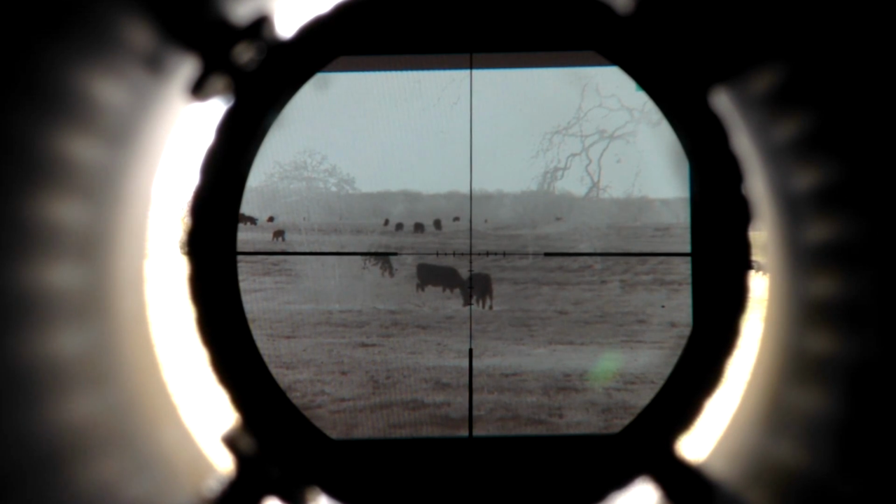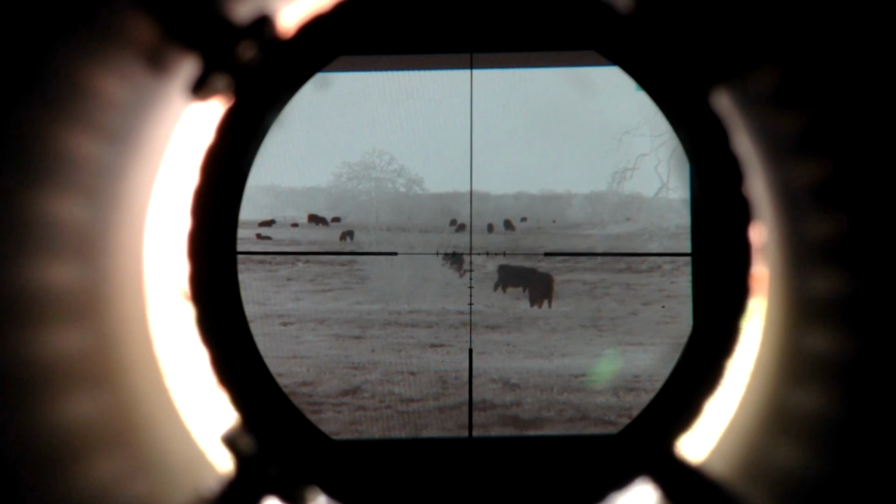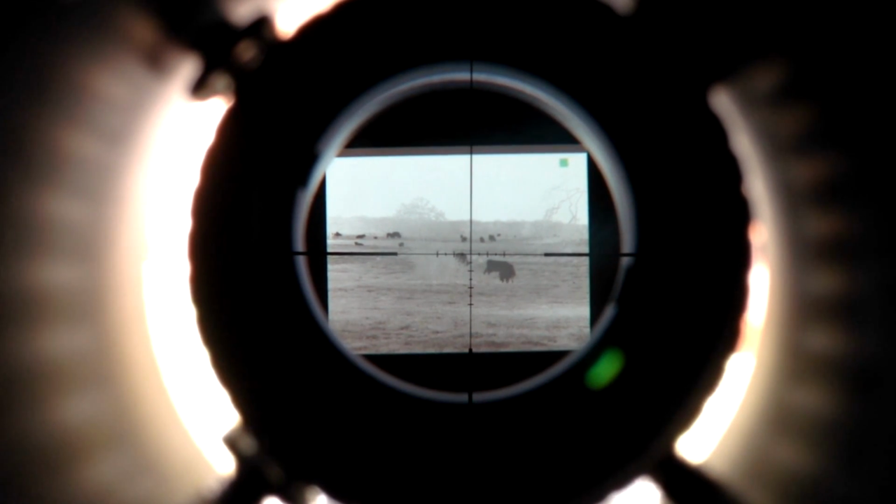There at, like I said, 600 to 700 yards. The next ones, this group here above the crosshairs, that is between 400 and 500 yards. We're going to zoom in on them. We're going to go back to 1 power. Again, these cows in the front are right at 100 yards.